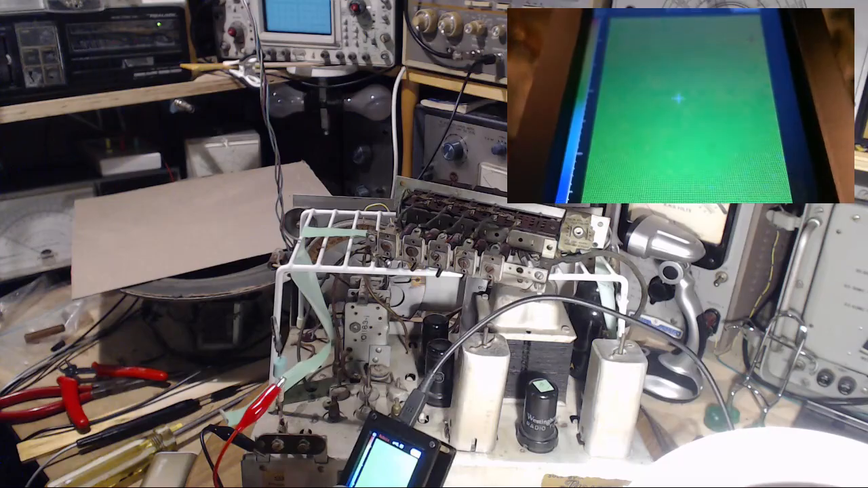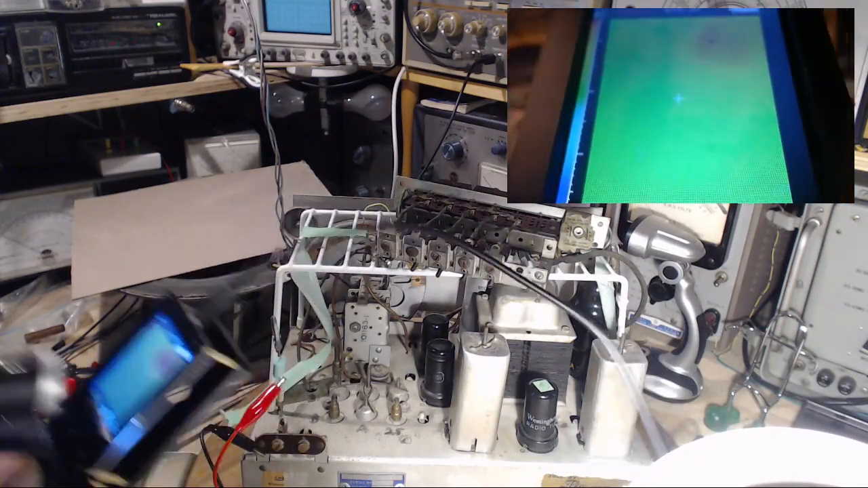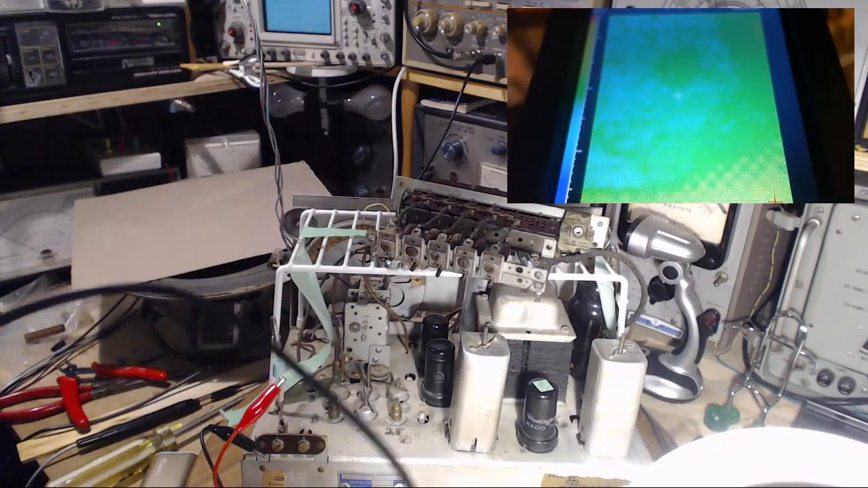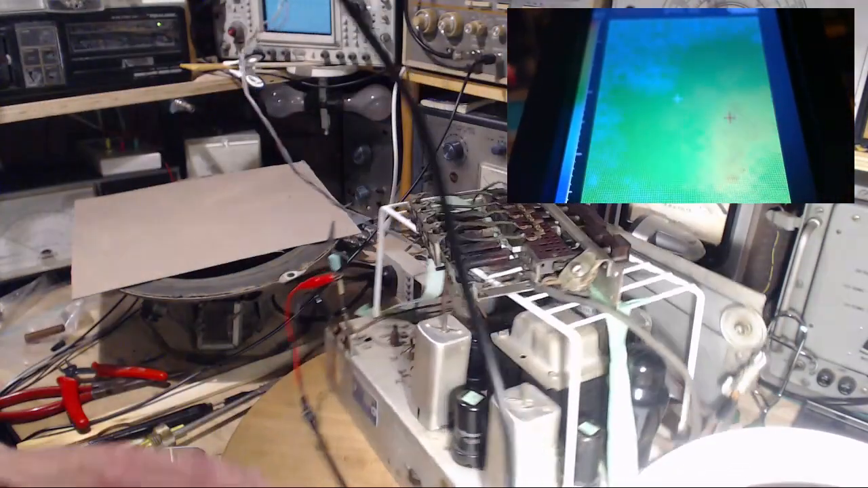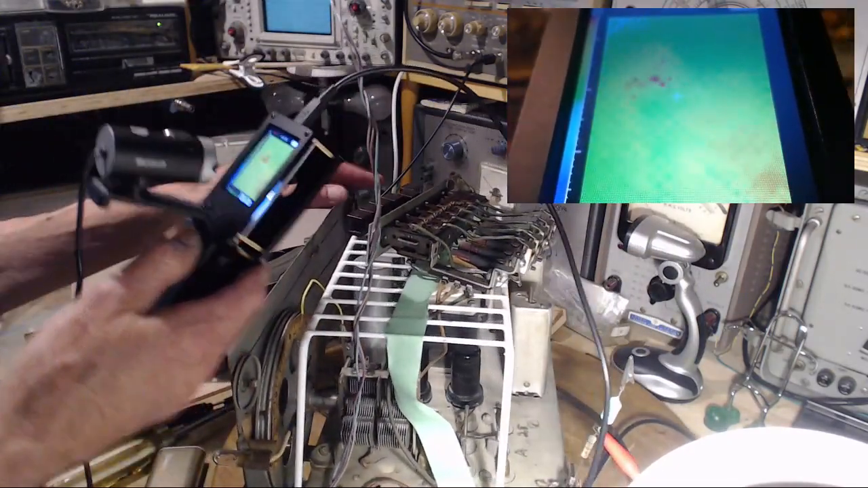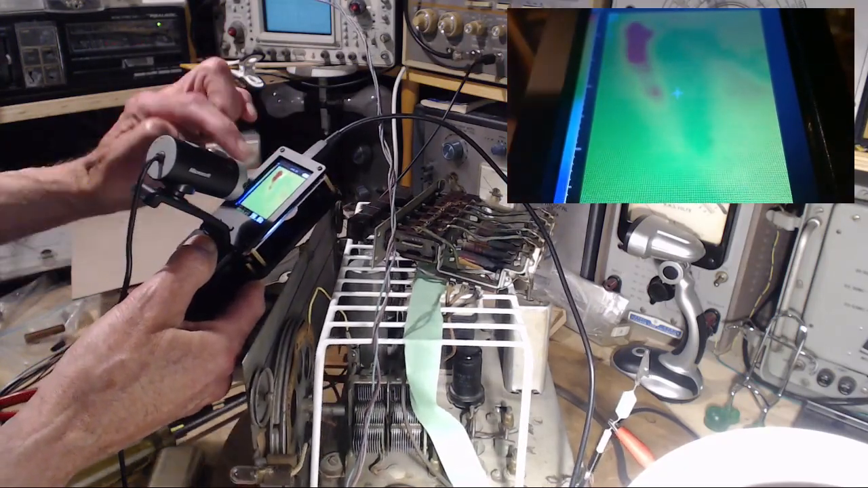And nothing else really should be hot. I shouldn't really find heat anywhere but up here, but those tubes. And by now, anything like a hot resistor, if there was one up here, would probably have cooled off. What about that big capacitor? Does that have any heat showing? No. So I see a big green thing in the middle here,